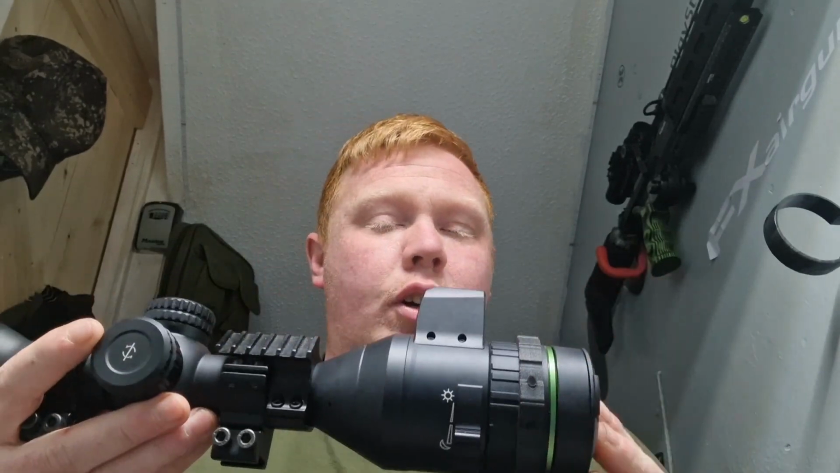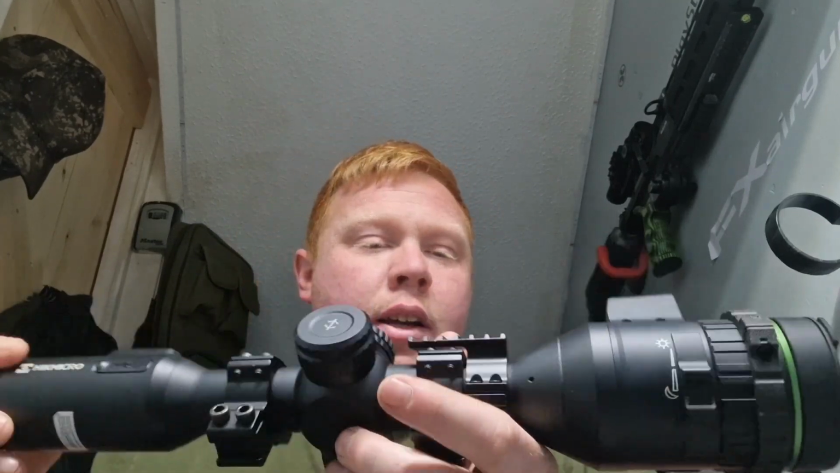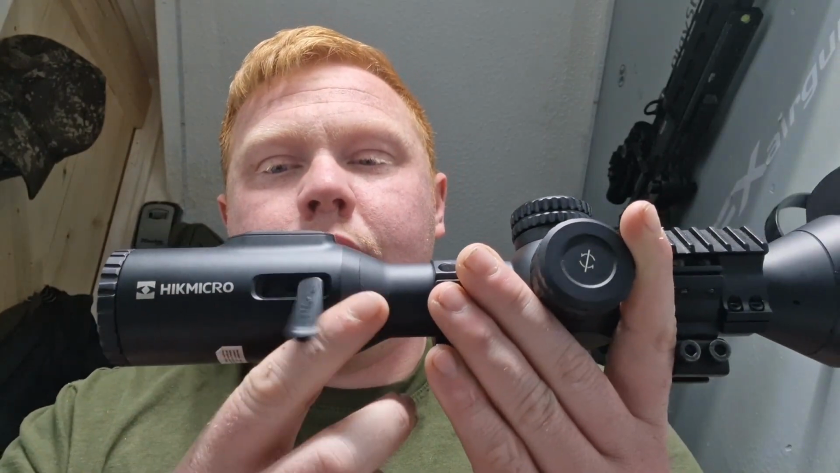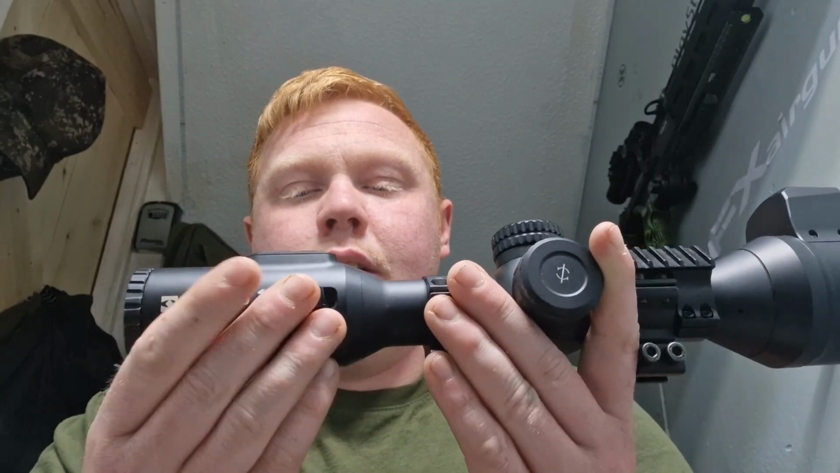I know on the older scope people were drilling little holes in the lens cap to stop that. No need whatsoever with this new one guys. It's a really nice touch, very well thought of. I do believe Pulsar C50, I think they do that as well. Really nice feature. Also, coming around to the side, you've now got a little toggle. That's your charging port in there.